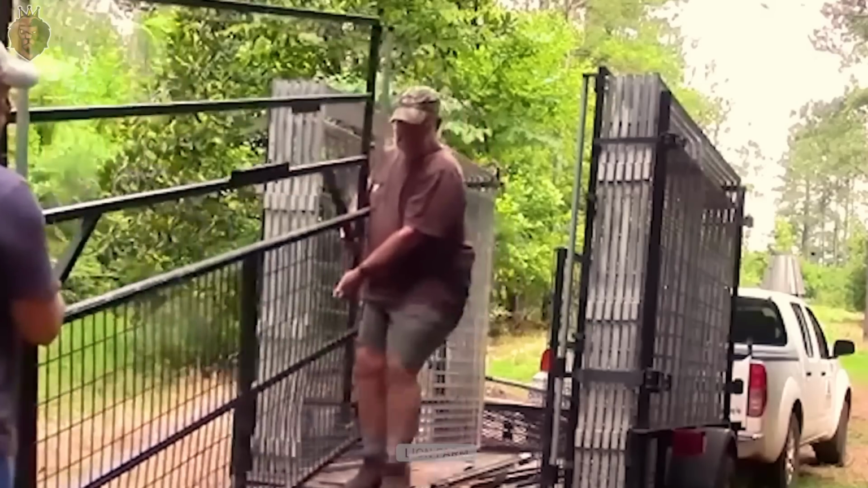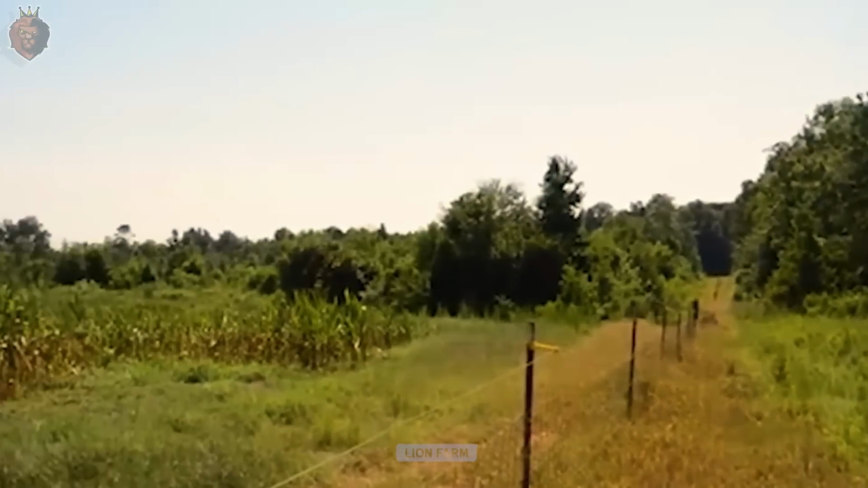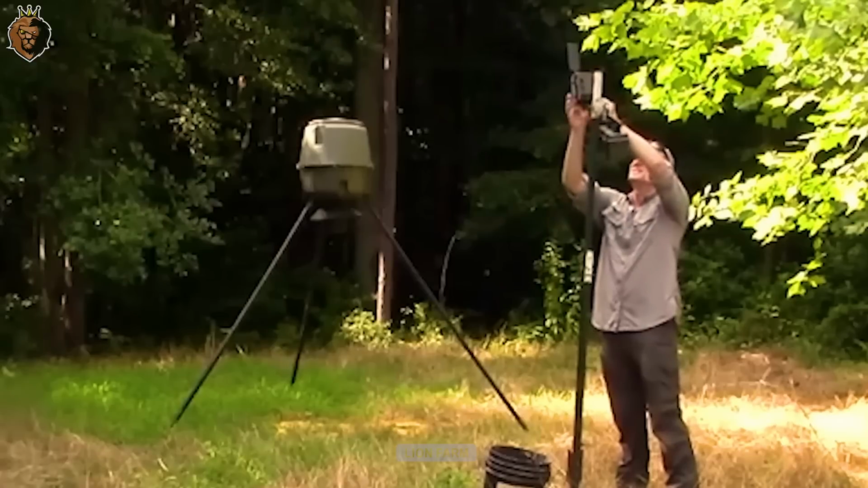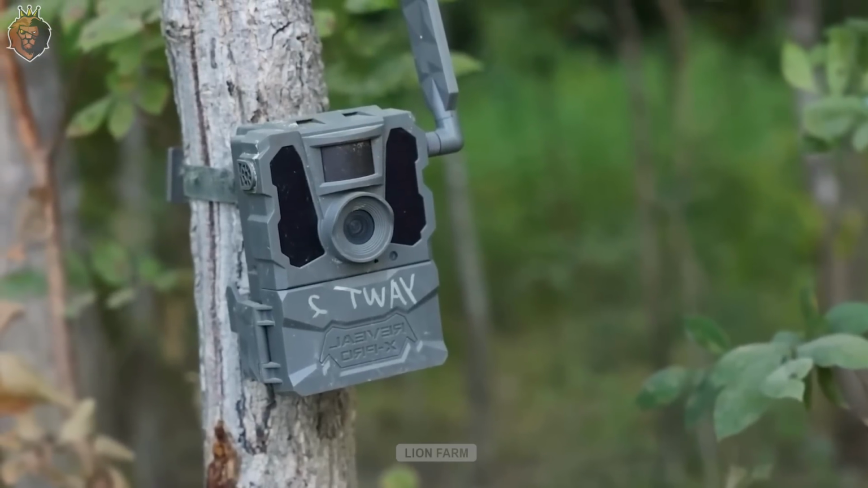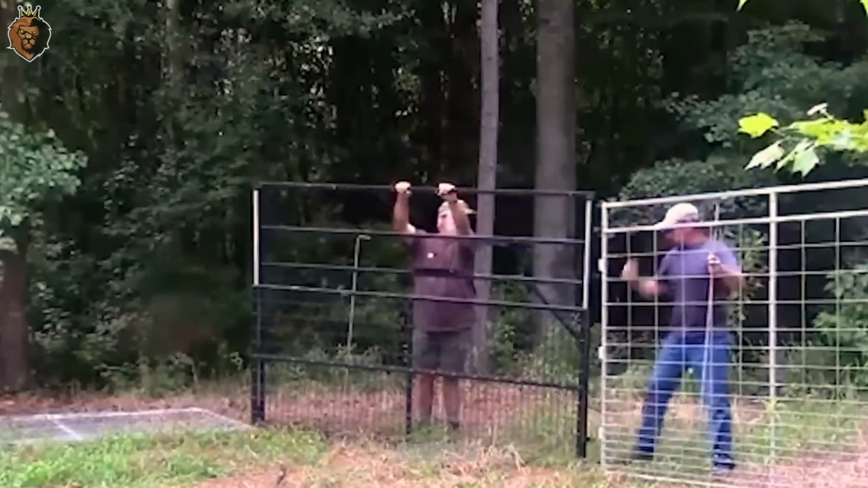One of the most widely used strategies today is cage trapping. However, many farmers are not using these traps effectively, resulting in wasted effort. These intelligent animals quickly learn to avoid traps. Let's break down the process and identify the common mistakes that prevent farmers from achieving the results they hope for.